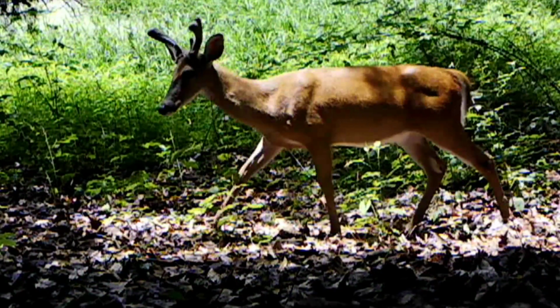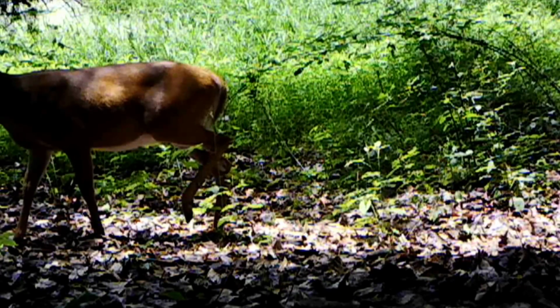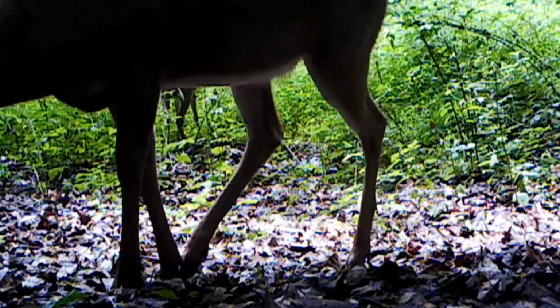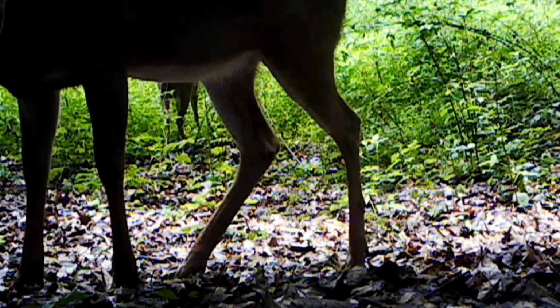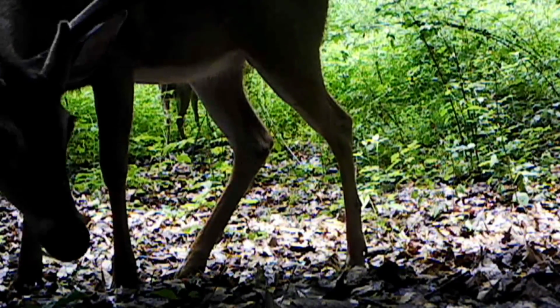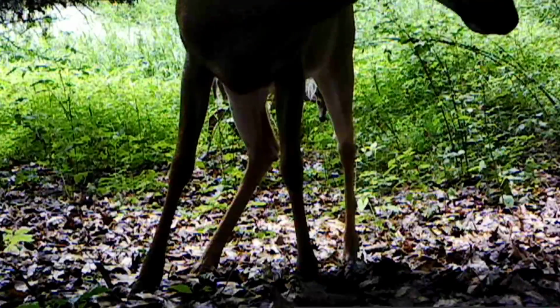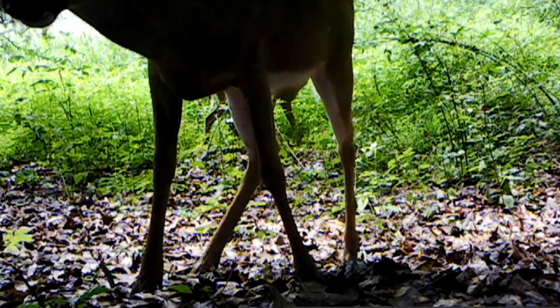Well, here at the pond, bucks seem to enjoy this place awful well. And they run around in little groups this time of year, little bachelor groups they call them. And you can see they're growing their antlers back nice. Now, they're moving around real good. You can see them here. Good antlers. They'll be good here this fall.